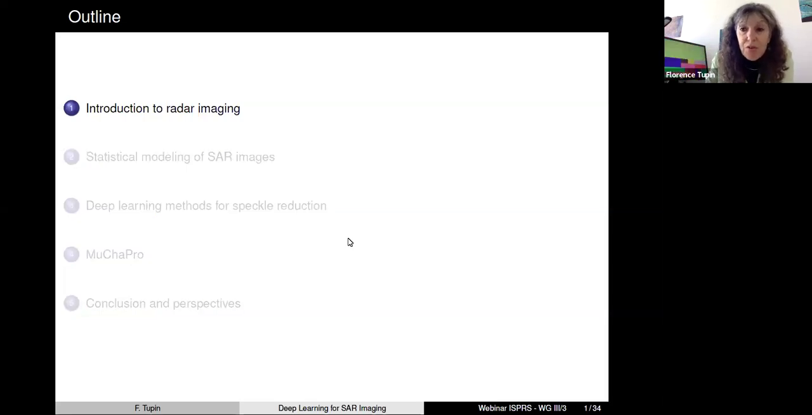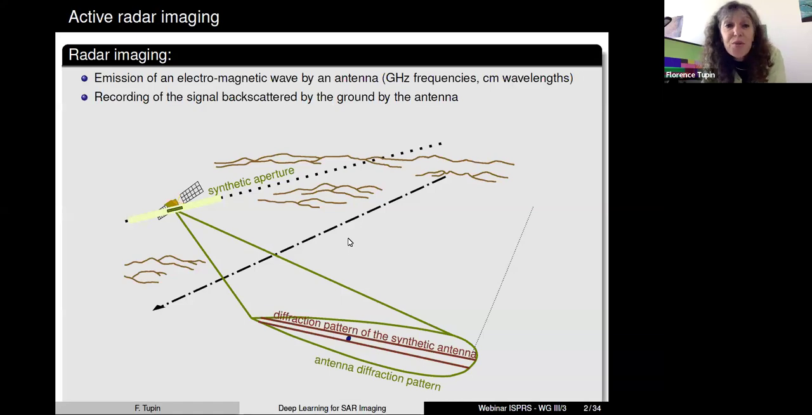So a few words about radar imaging. As you know, we have a sensor with an antenna, and we emit an electromagnetic wave, which will be backscattered by the different elements that you have on the ground. In the following of the talk, I will consider that we have a nice, well focalized image. We have done the synthesis in the azimuth direction. We have also done the focusing in the range direction, and we have a nice resolution. And for each pixel, we have a complex number.